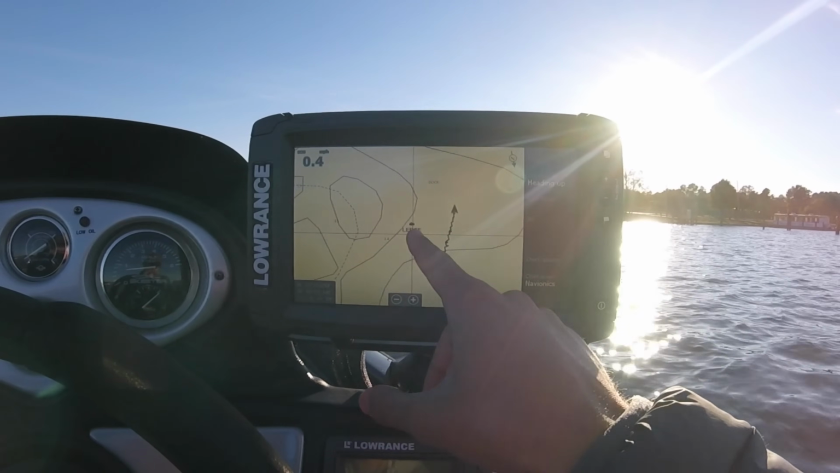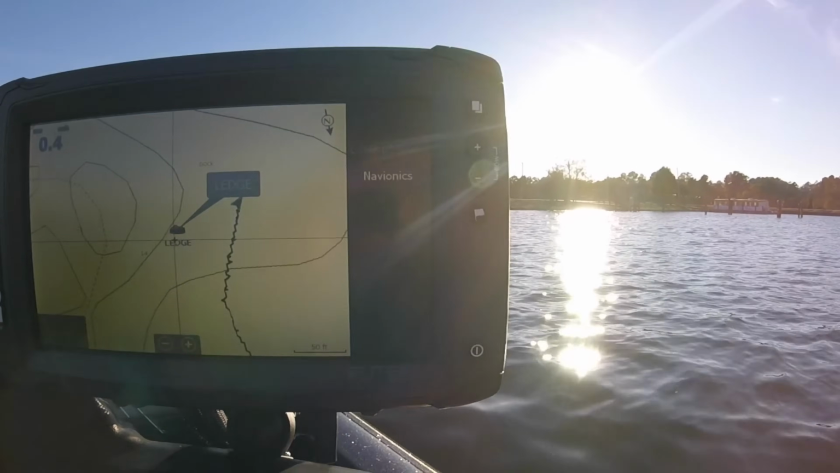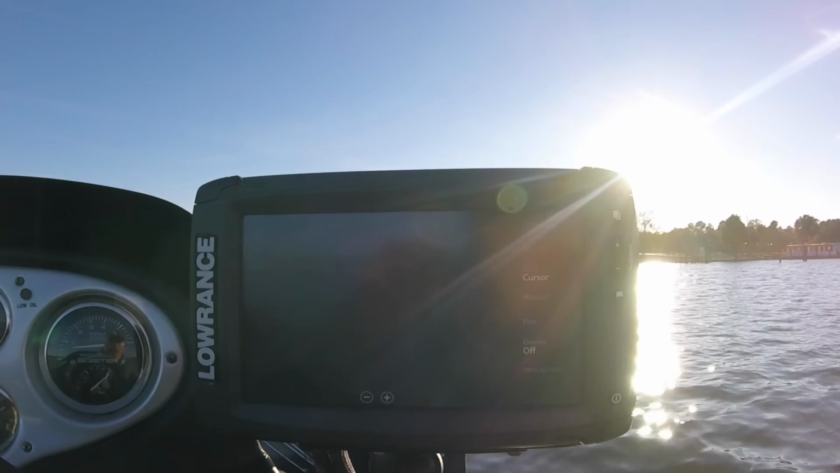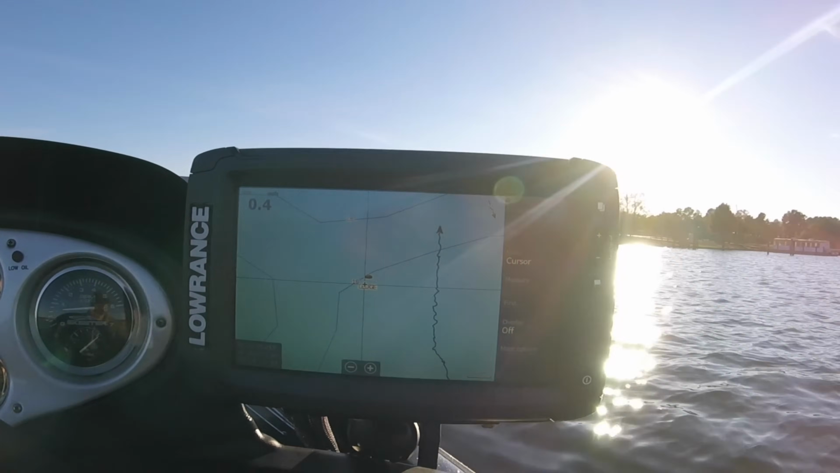It does look a little different on this one, but that's it. Say if I want it to look like the other two options, Navionics or the C-map. If I were to click the C-map, it'll look identical to the front one, like that right there. So you can see they work quick.